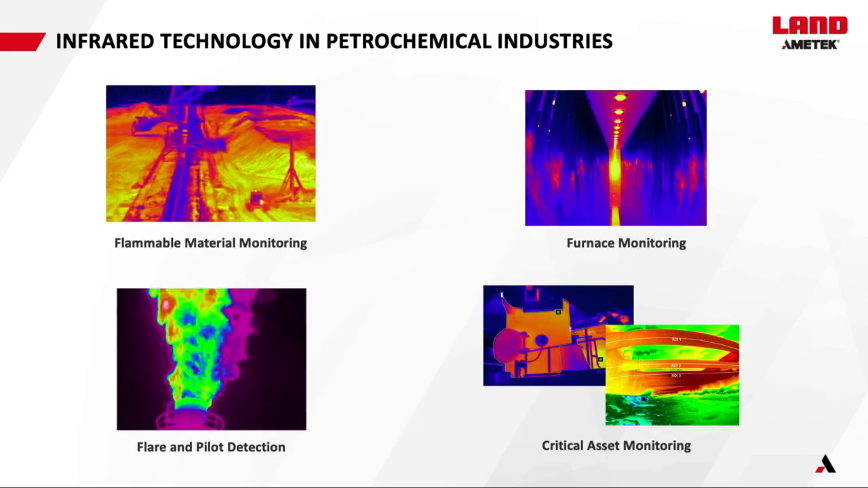Generally speaking, in petrochemical industries, you can divide our product range, service range into four categories. And I'm obviously talking about critical asset monitoring. There's some overlap into other areas like flammable material monitoring, furnace monitoring, flare and pilot detection, and critical asset monitoring, the variety of assets that we can talk about.